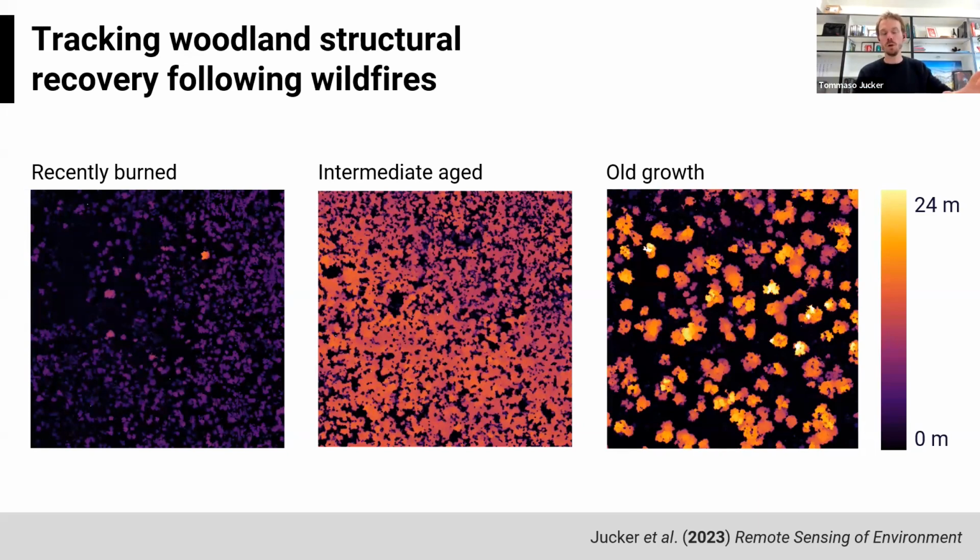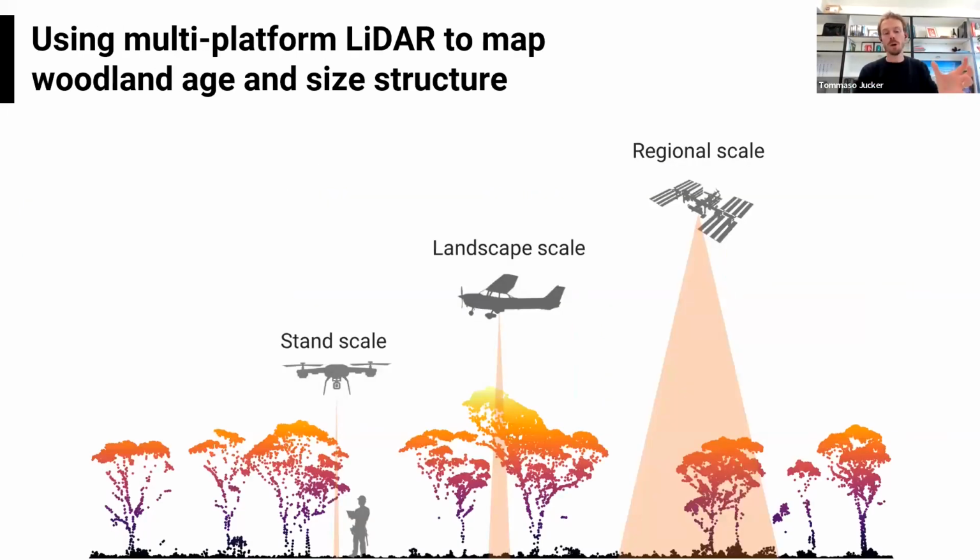So here I'm just giving you an overview again from the top of just how structurally different these different age structures are. But the approach that we used for this particular piece of work involved acquiring a combination of LiDAR from drones, some LiDAR from planes at a slightly bigger scale, and then combining this with GEDI, which is NASA's spaceborne LiDAR system.